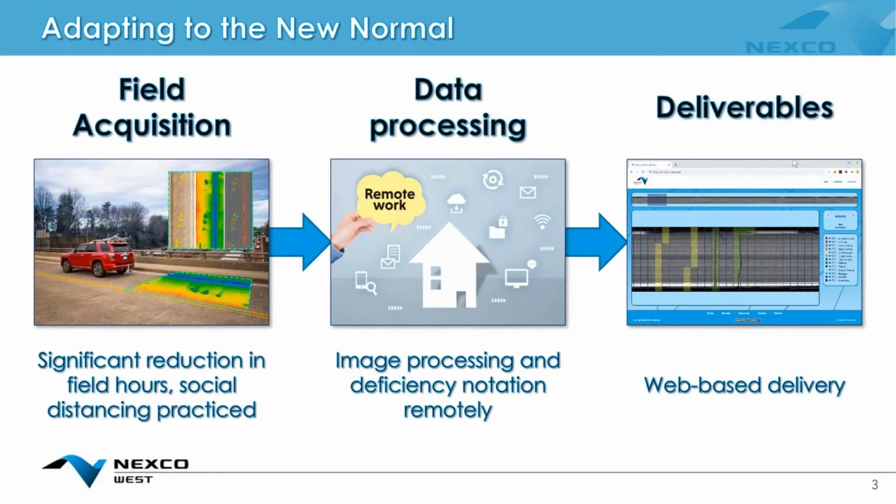So the idea is, the field data collection can be done instead of people in the field or on the bridge deck. We can mount the camera on a vehicle and drive at highway speed. So we don't need to gather on the bridge deck, but we just drive on the highway without any lane closure or anything. We just take the data in the field from the vehicle.